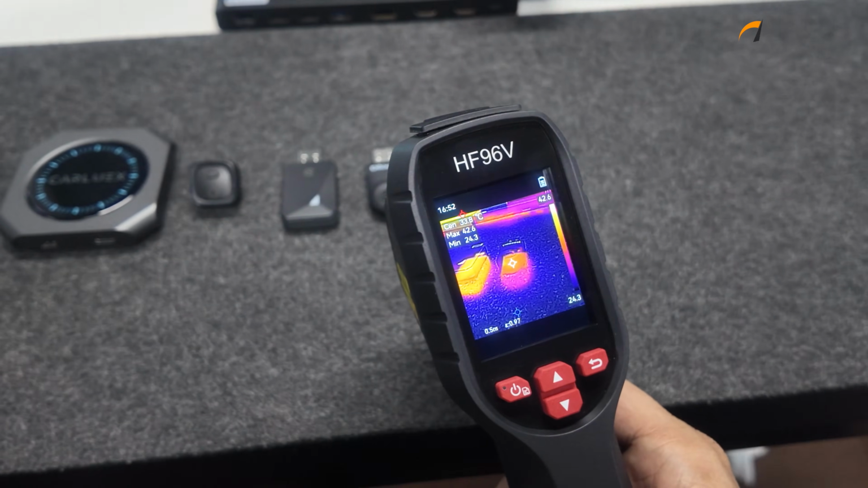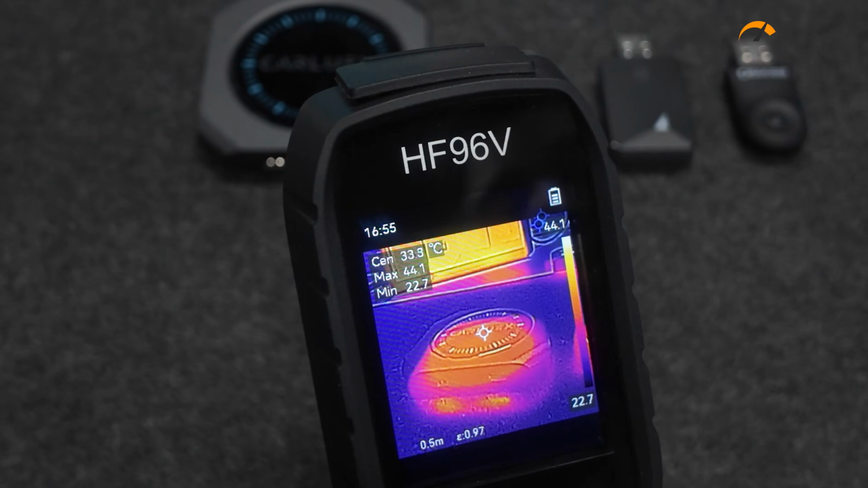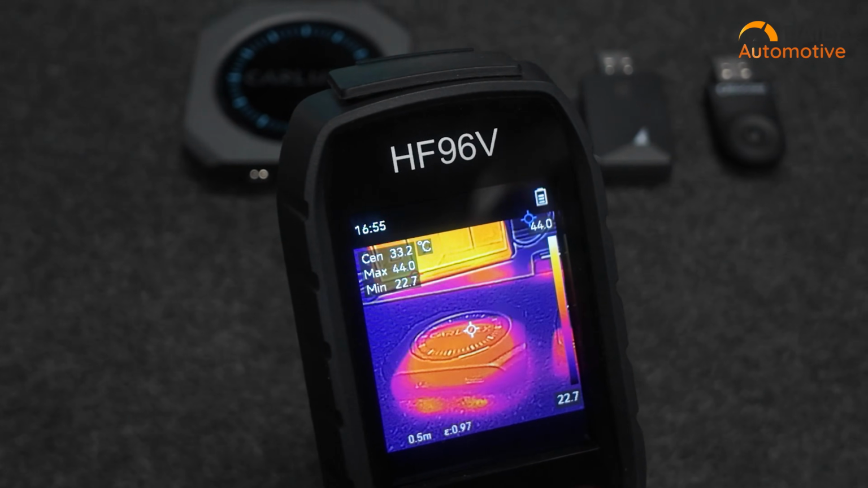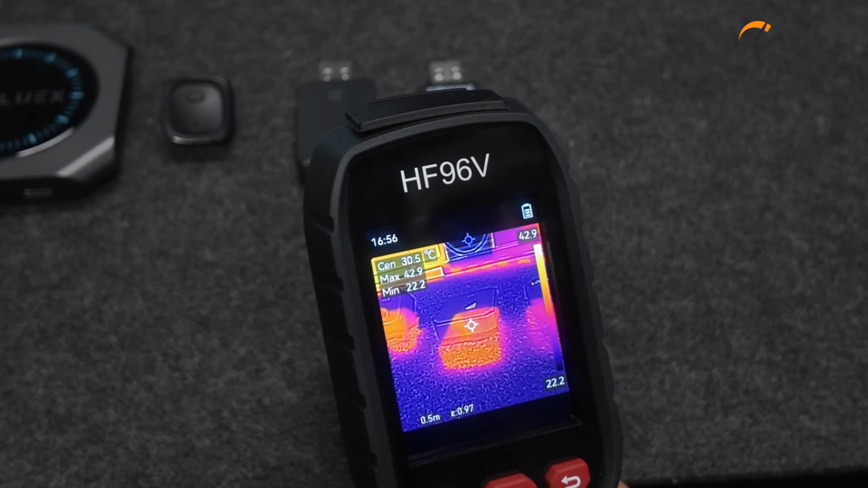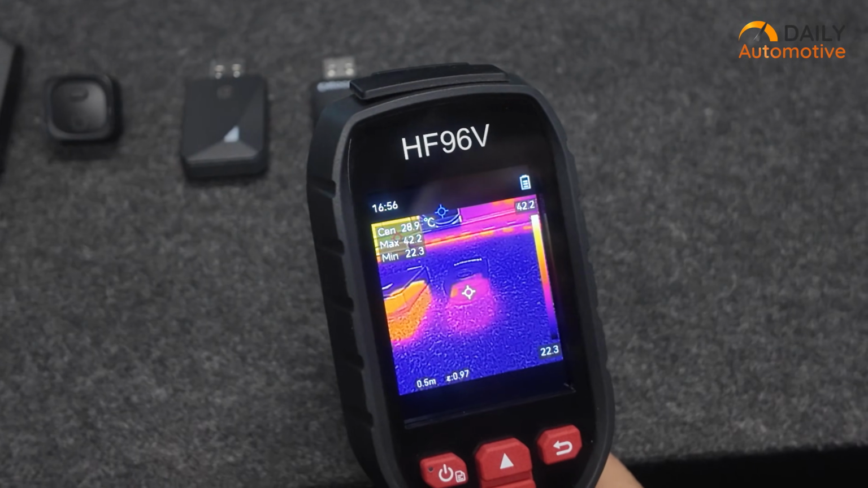Some adapters dropped temperature fairly quickly, while others stayed warm for much longer. Like 5 minutes after plugging them out, the Carluex came down to 33.5. Ottocast Cube cooled down a bit more at 32.5, the non-branded one at 30.5, and finally, the Ottocast Mini being the fastest to cool down at 29 degrees.